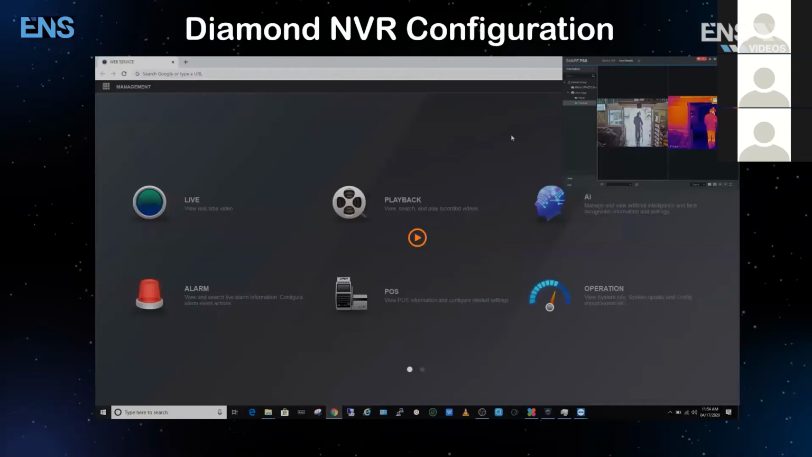Remember this, guys, the Blackbody sensor is pre-calibrated to 35 degrees Celsius. You power it up, then you mount this Blackbody sensor on a tripod. It is mounted at, let's just say, 10 feet away from the thermal camera, where the thermal camera needs to have the black body within its frame. Now what we're talking about is the relationship between the thermal camera and the NVR. We're going to go in and look at the web GUI. Let's get into it.